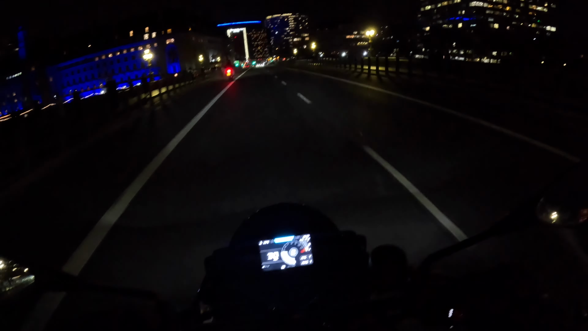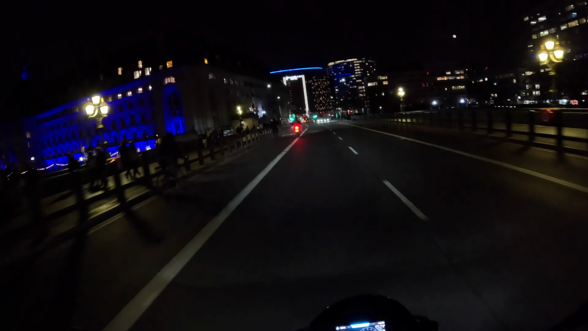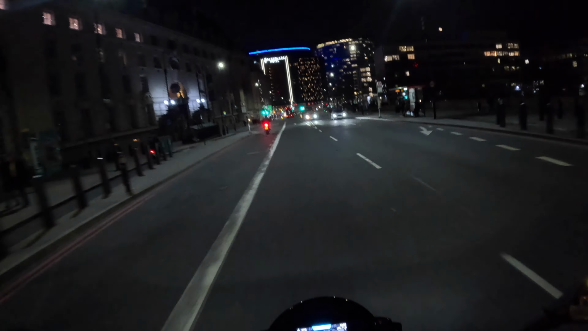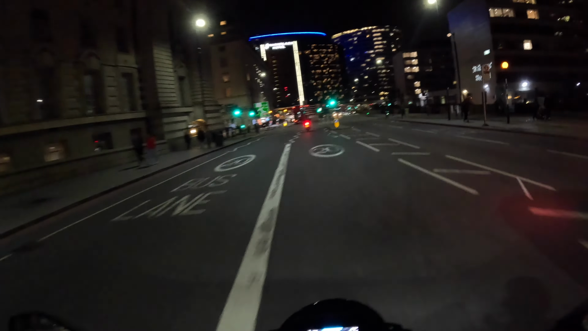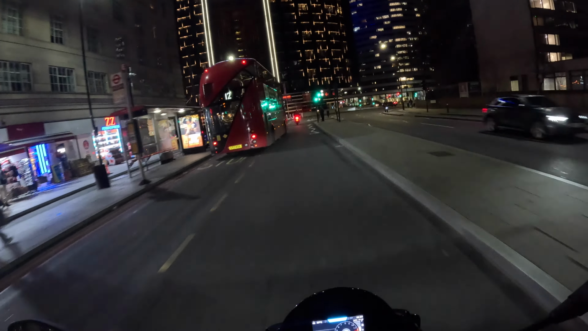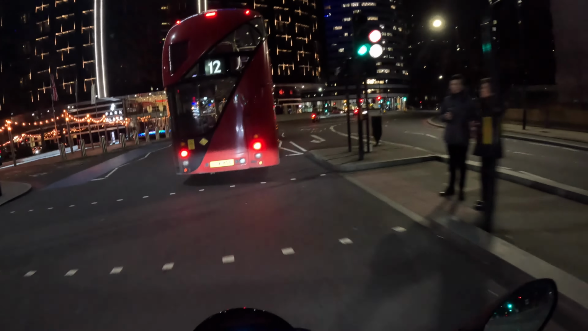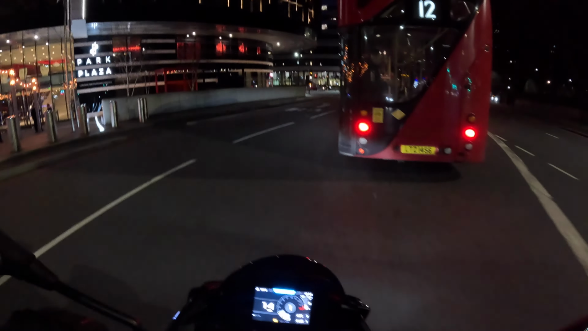Crossing the Thames out of Westminster. Pretty quick to get out of town tonight. That's what I like. Roads should be clear the whole way home now. Right, what way is this bus going? Make your mind up, man. Oh dear.